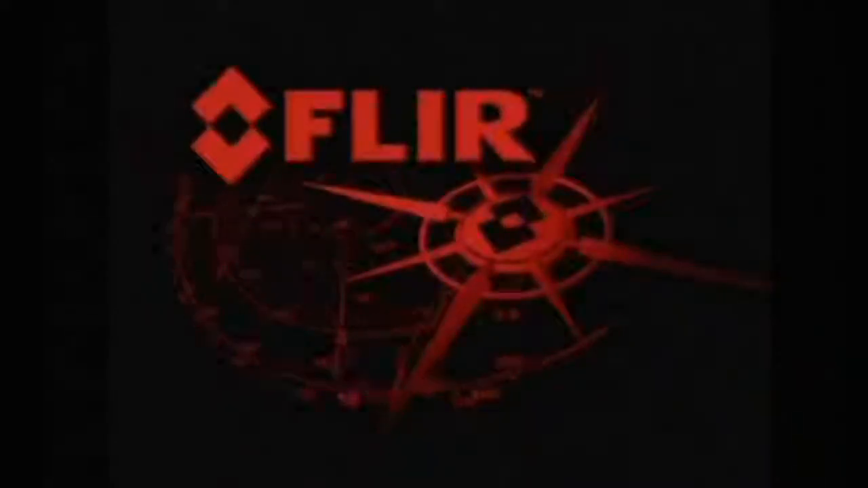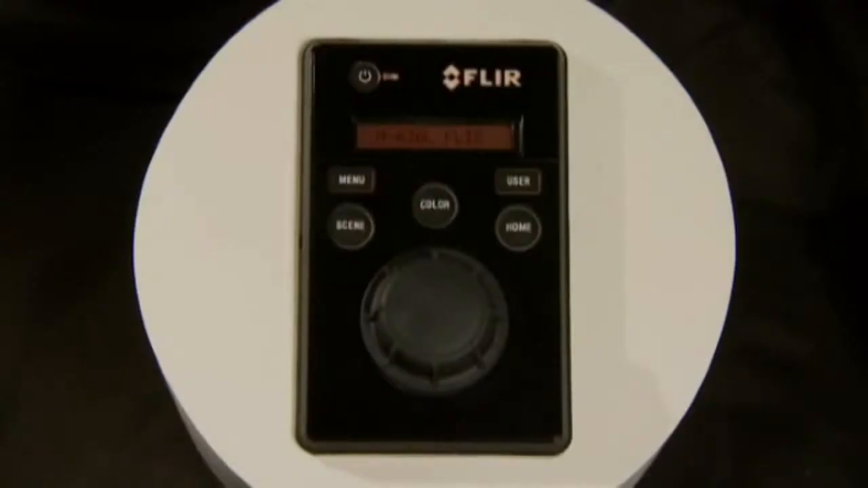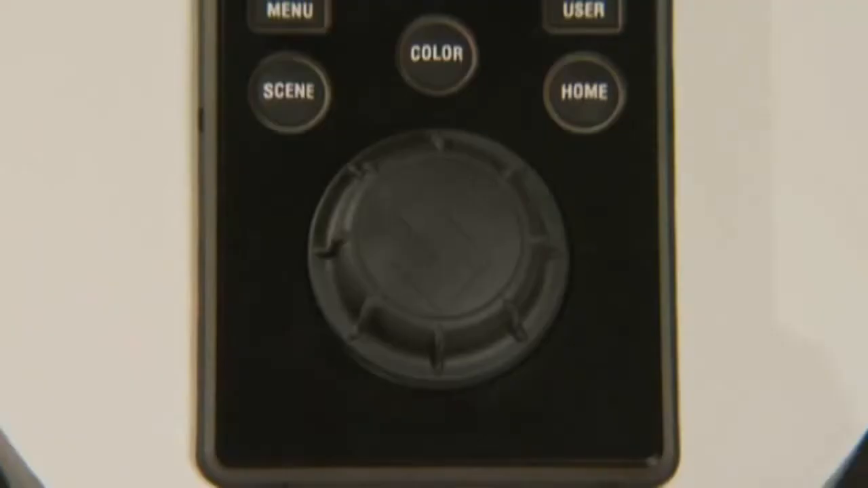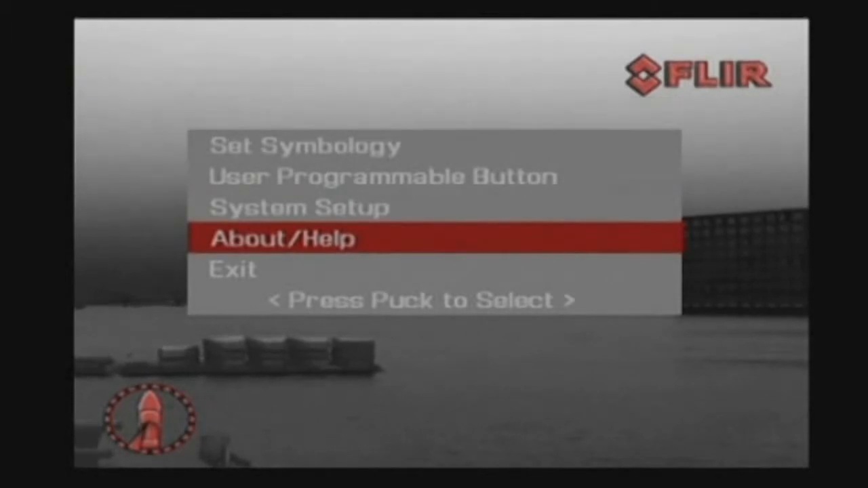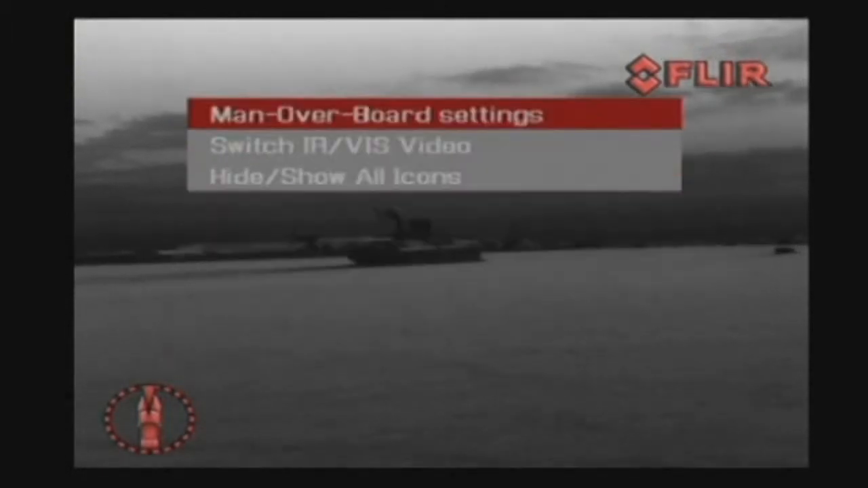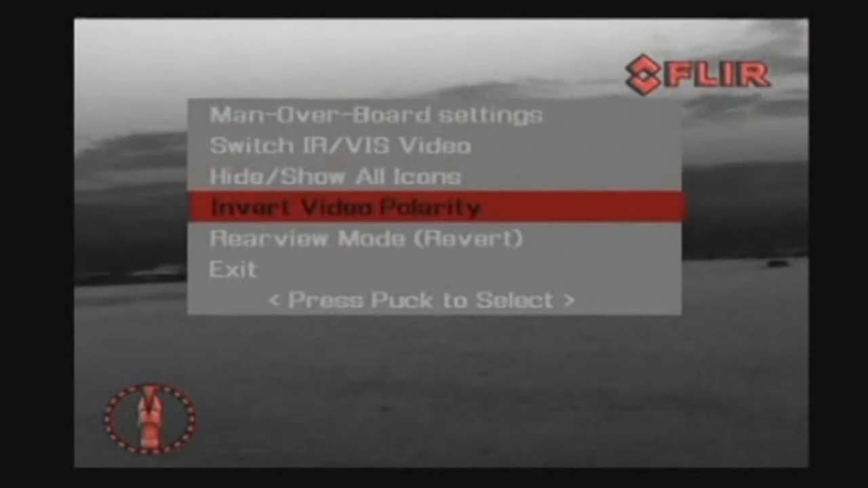The power button switches the M Series from operation to low power standby mode. It can also be used to control the brightness of the control panel. The menu button is used to turn the on-screen menu on or off. When the on-screen menu is displayed, the joystick knob can be used to navigate through the menus and select various menu entries. The user key is user programmable for commonly used functions such as digital zoom, switching image polarity, switching between thermal and low light image.